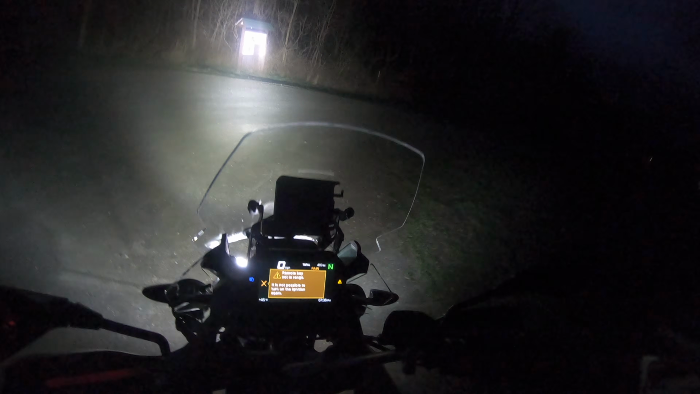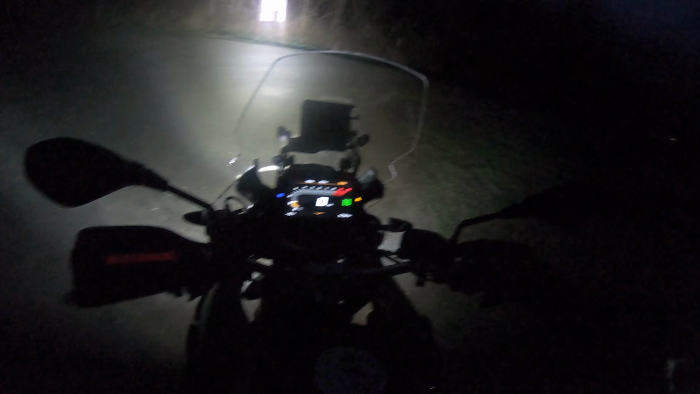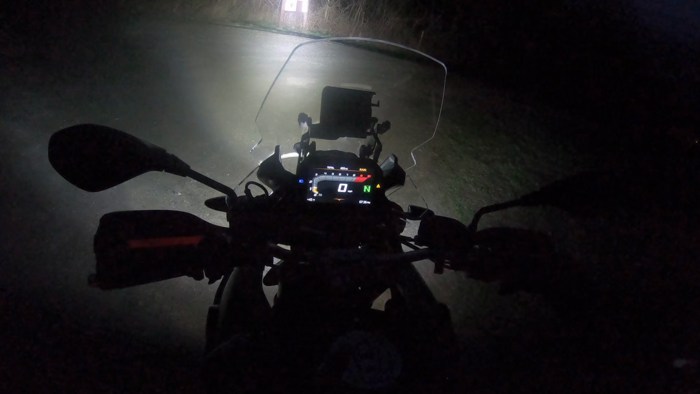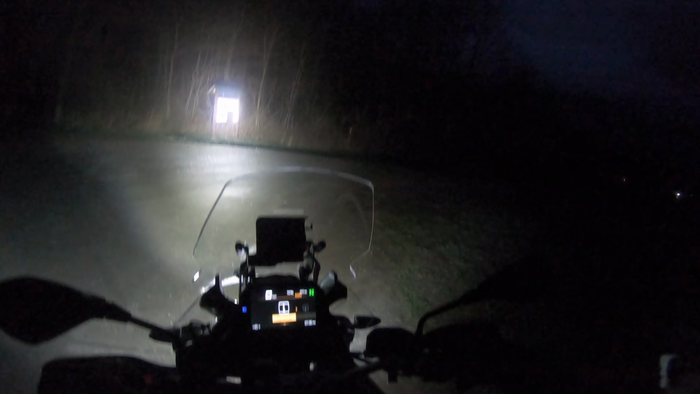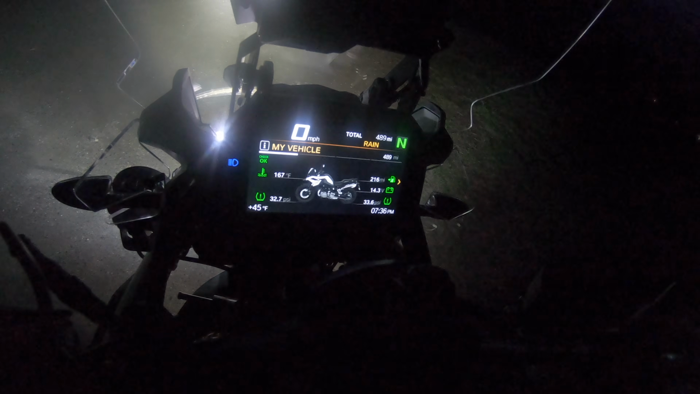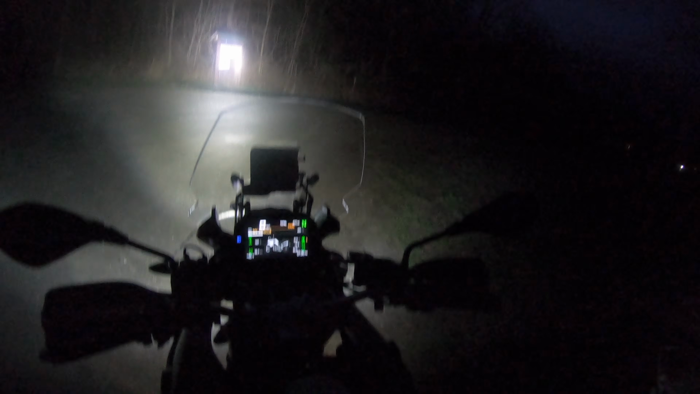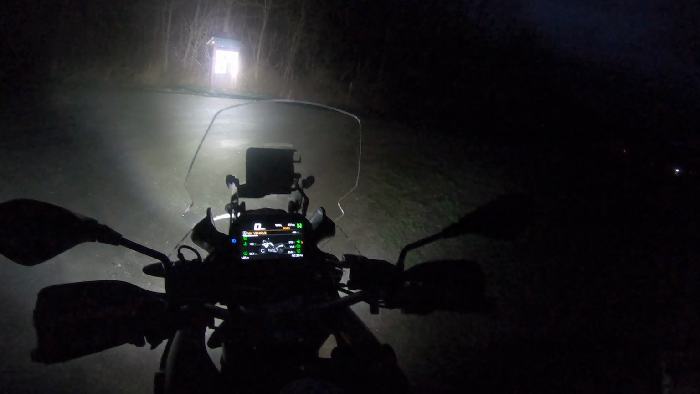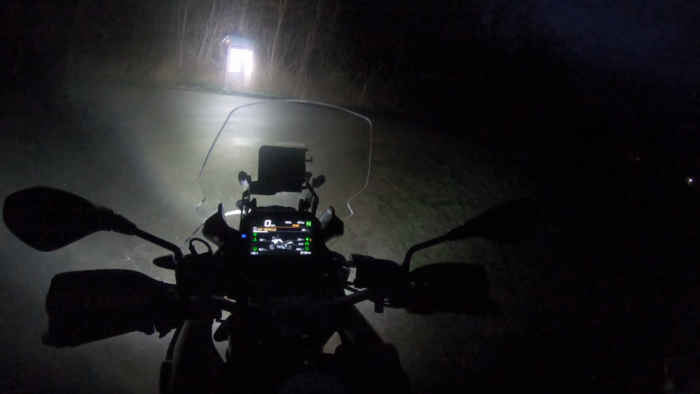So let's hop back on. Actually, what I do want to do is now that we're at full high beam, let's see how the amperage looks on the bike. Because that's one of my concerns was drawing too much from the battery. So we're maintaining a full 14.3 volts, and that's with everything going. So the alternator is having no problems keeping up with this level of draw of wattage, even though it's shitloads of light. The battery's keeping up fine.